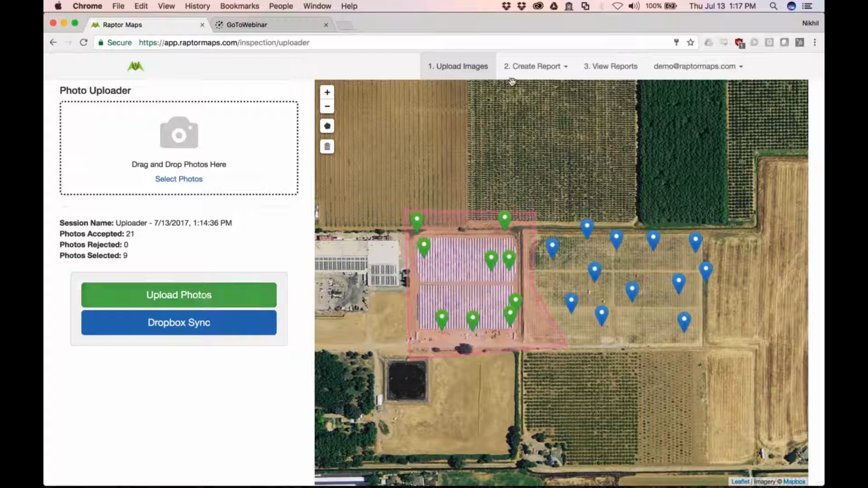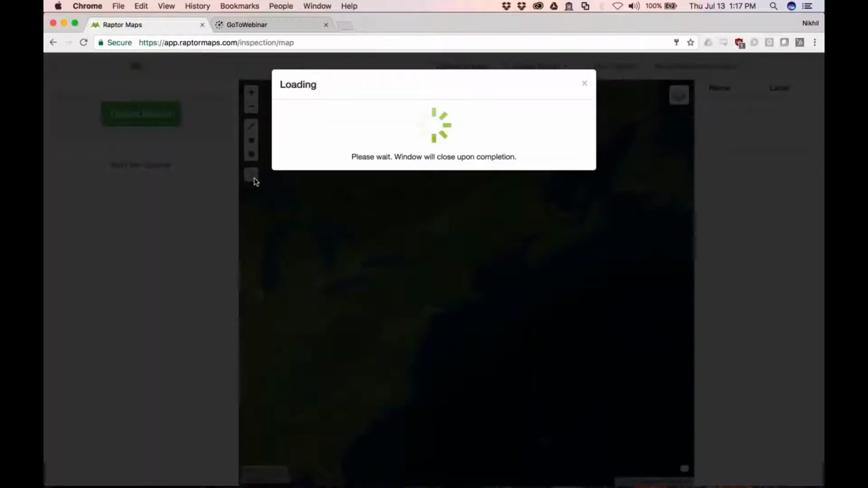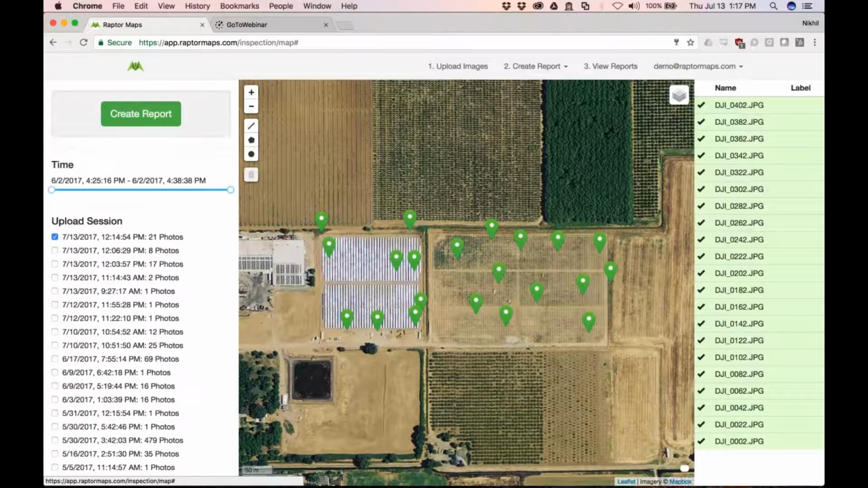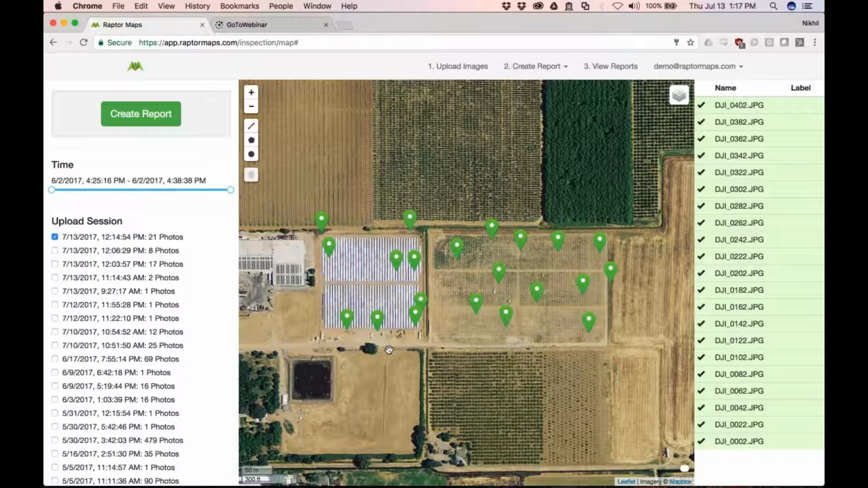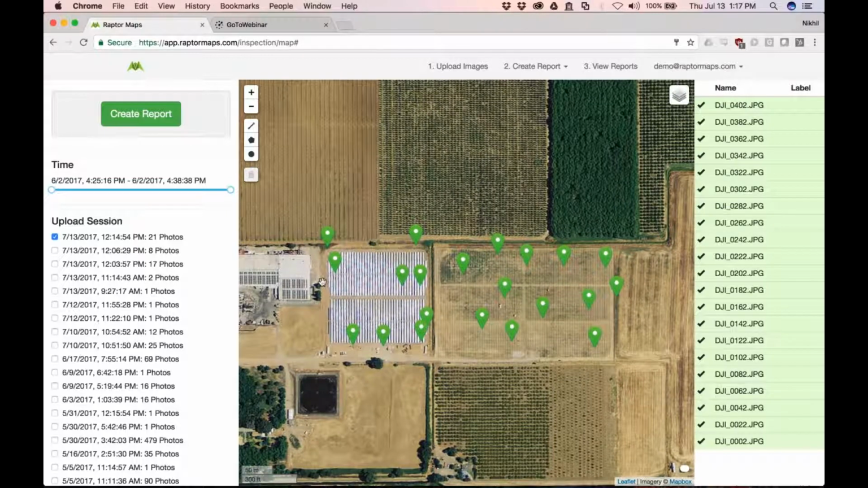So the second step for us was, okay, you went out, you flew, you've got all your data, what do you actually do with it? How do you sort it? How do you find it? I should mention that this example right here, I just want to say thanks to SST Solar. They're our friends, and they do some operations and maintenance. They build solar installations, so they were kind enough to let us use their example data set here. And I'll also show you some sample RMUS data as well.